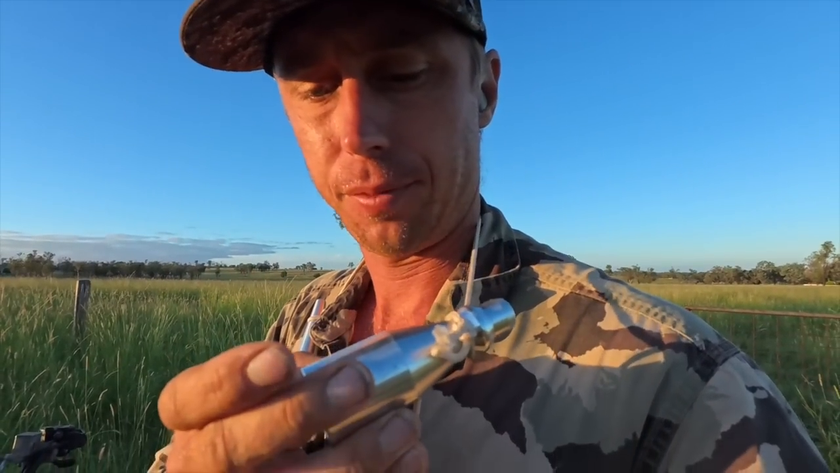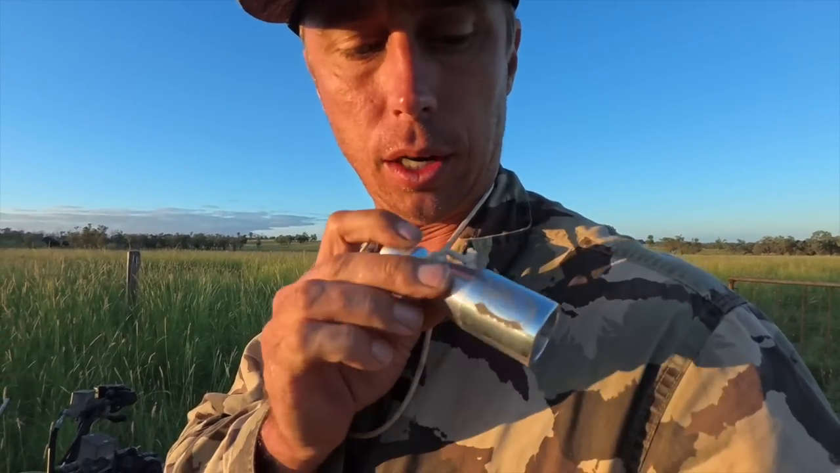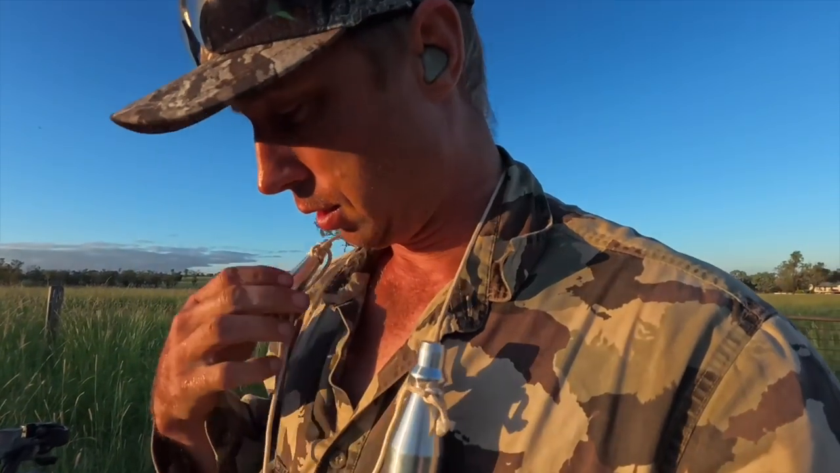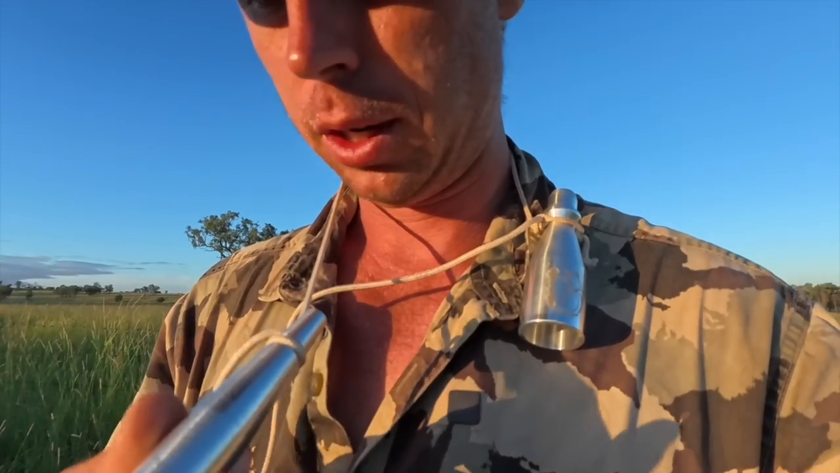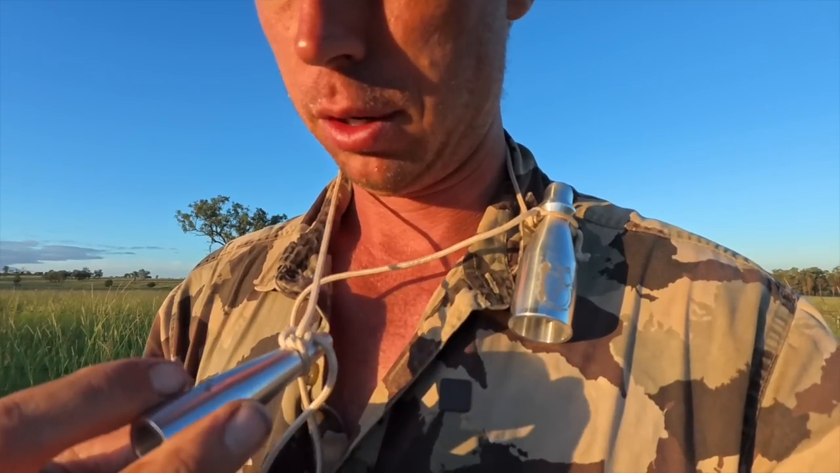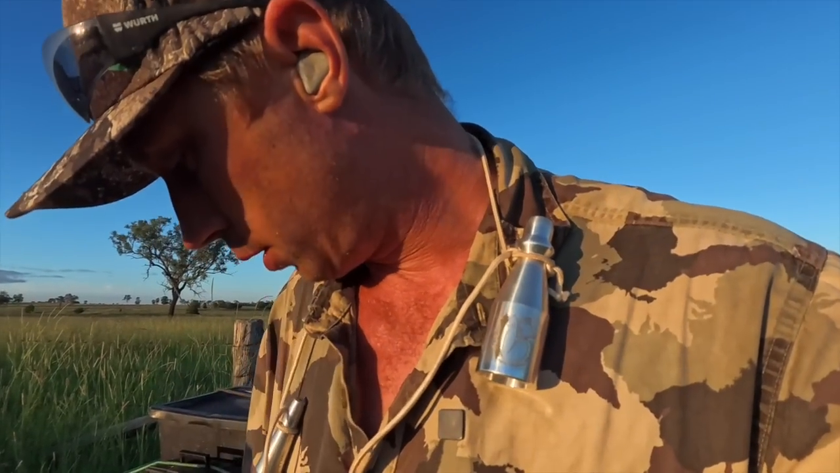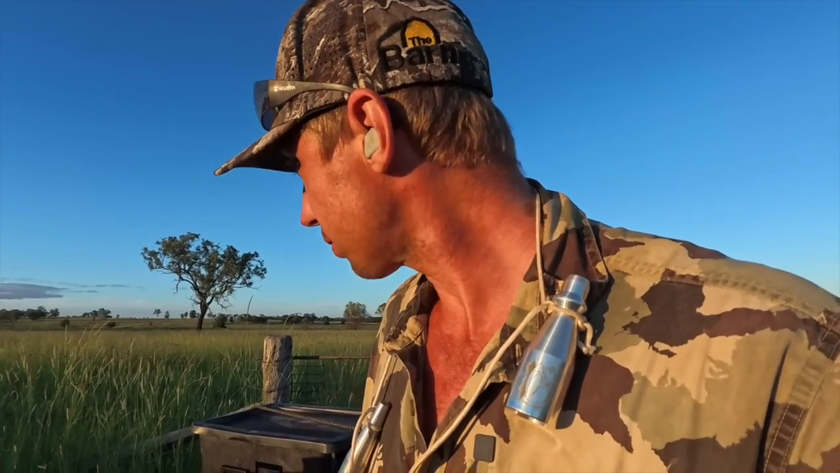This is a Down Under Predator Calls, an Australian made company, and this one is a rodent squeaker, and I've also got this other one here.